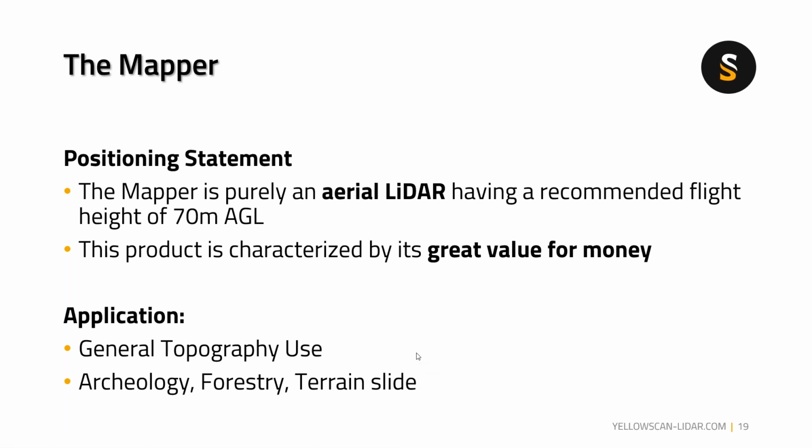Having said that, even with the Mapper Plus, if you have any railway projects, mining projects, or utility power lines, it's all fully supported, especially on the Mapper Plus, since you can fly at 100 meters AGL.